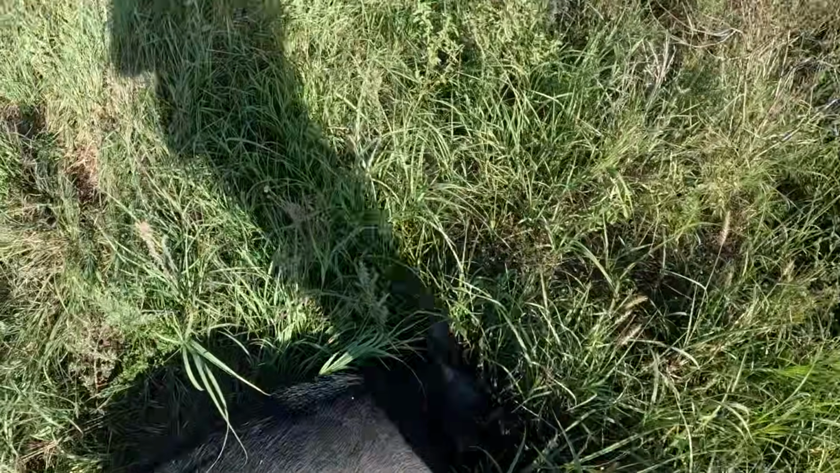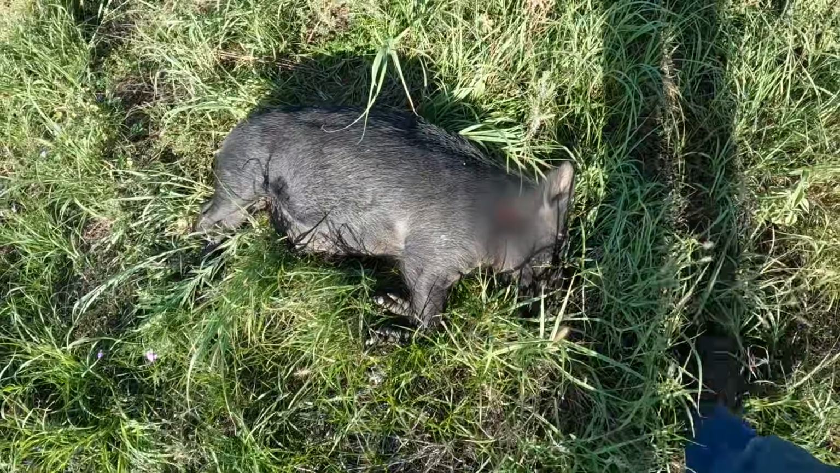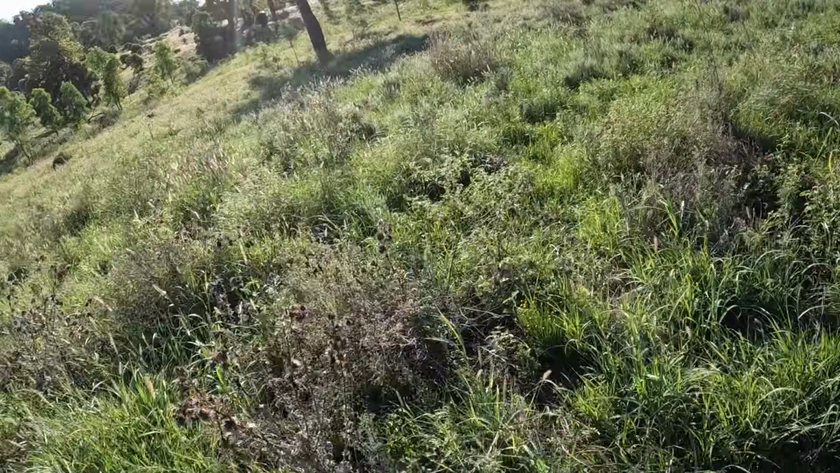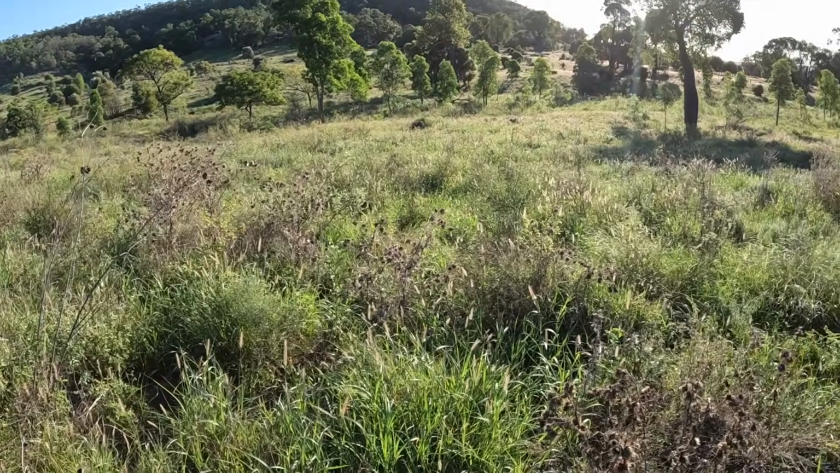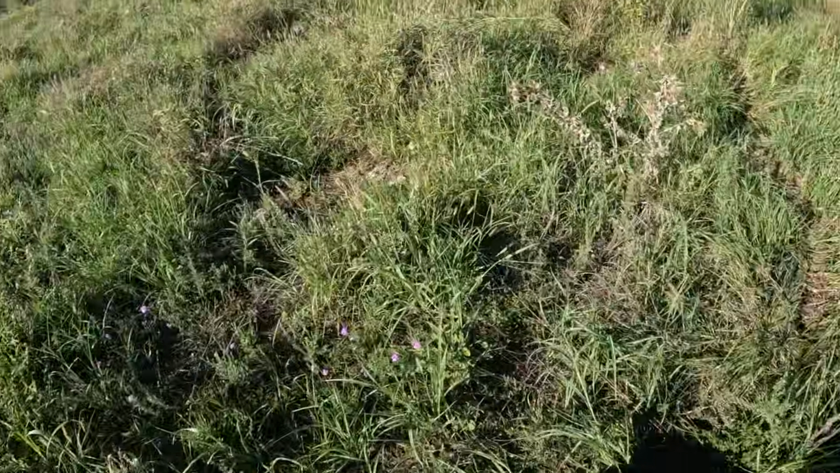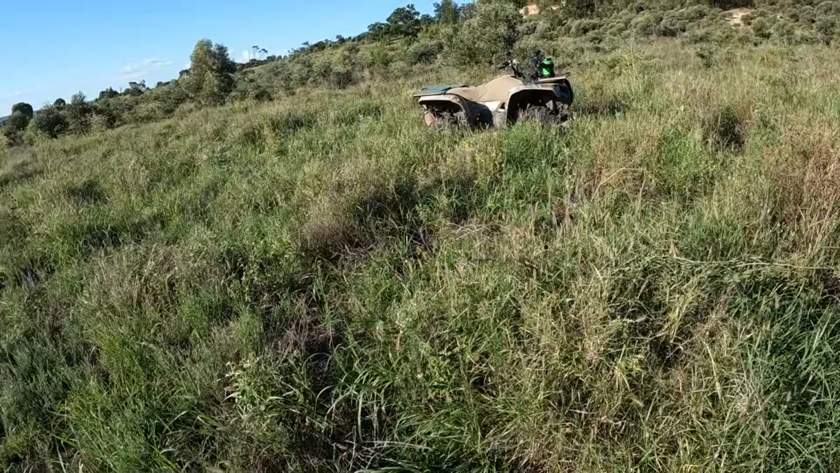This sow, yeah, she's dead. Sow was heading off before. I just had to put another bullet into her, but I don't know whether I got another one down here or not. He was heading off that way. My last shot I had, not sure. There's that one sow, that big boar.